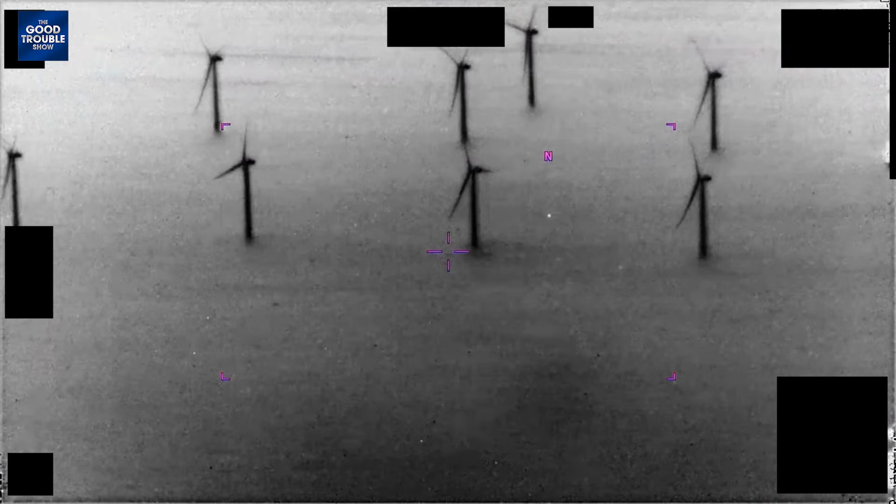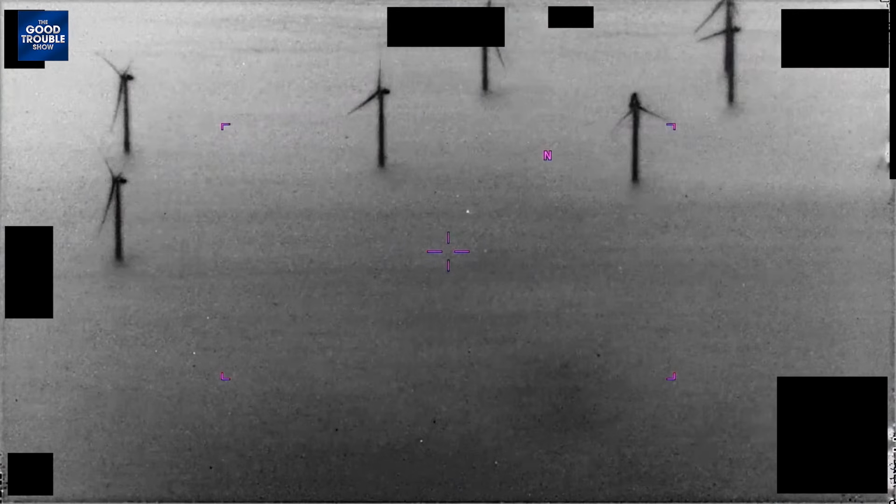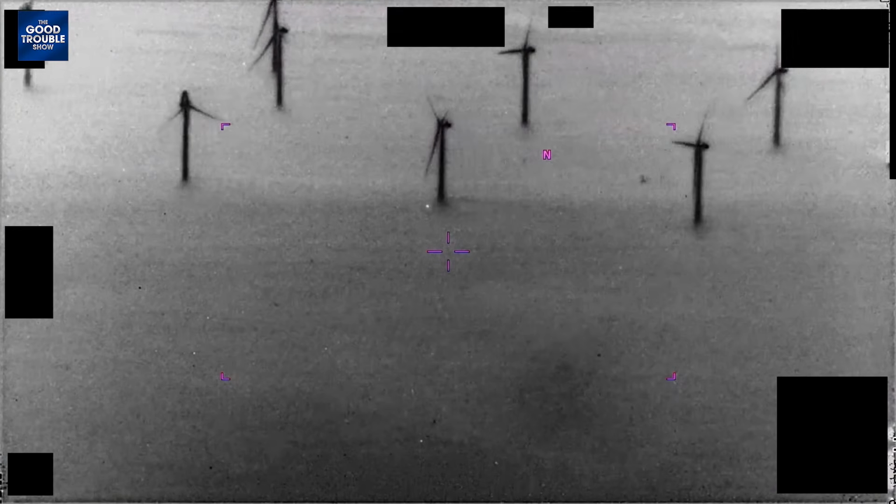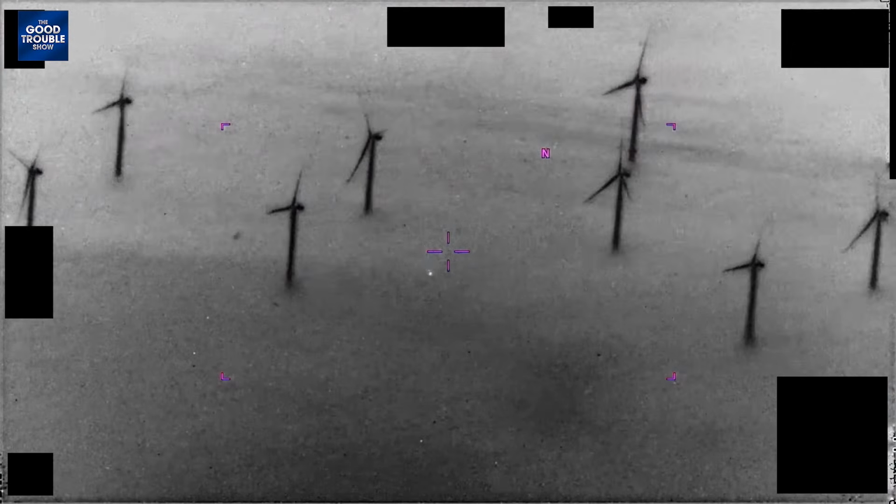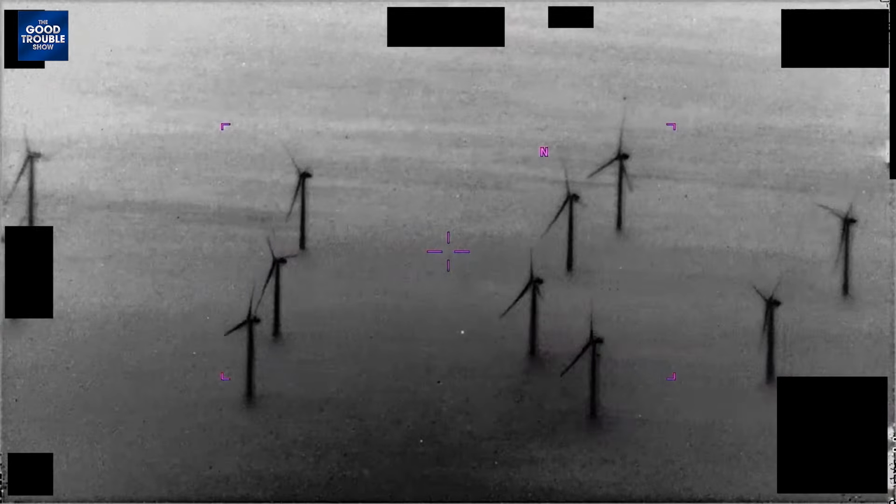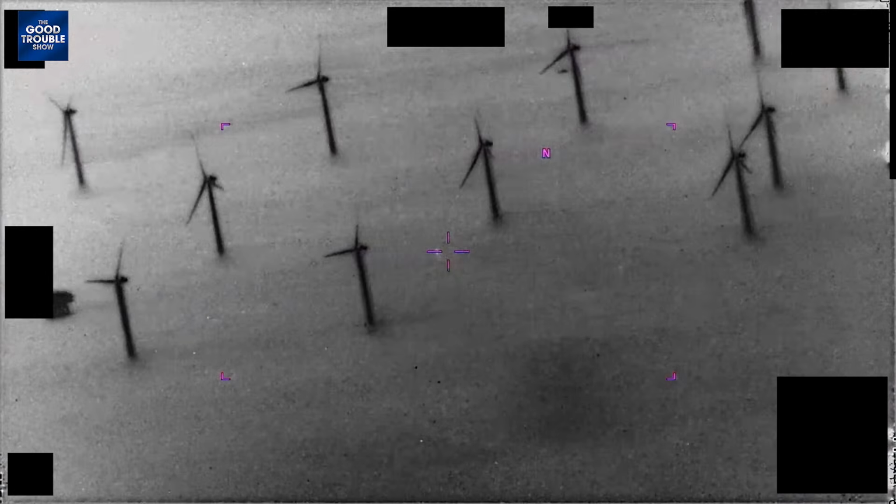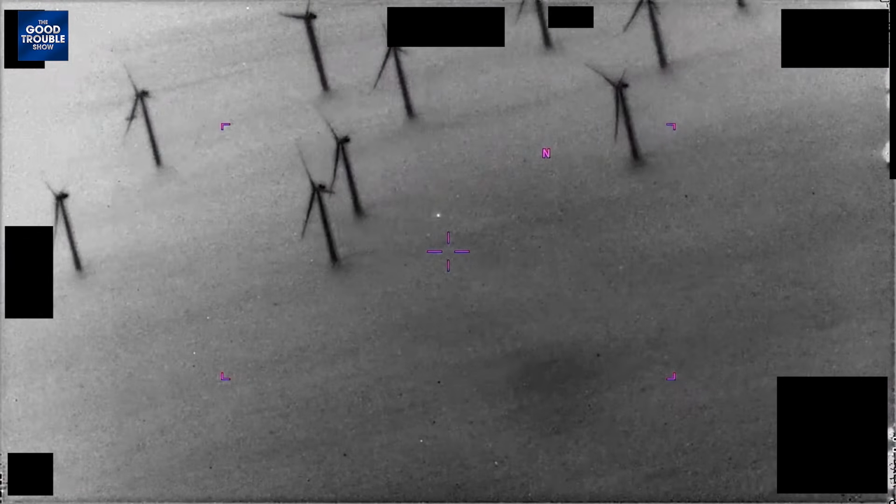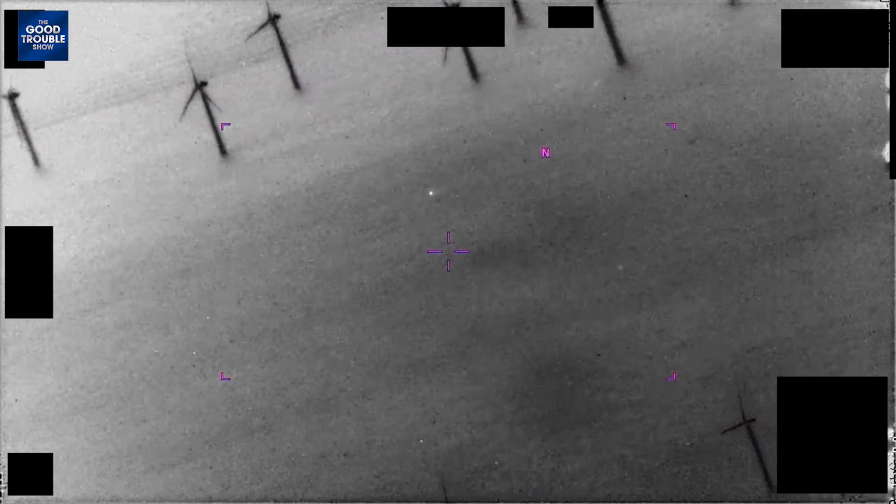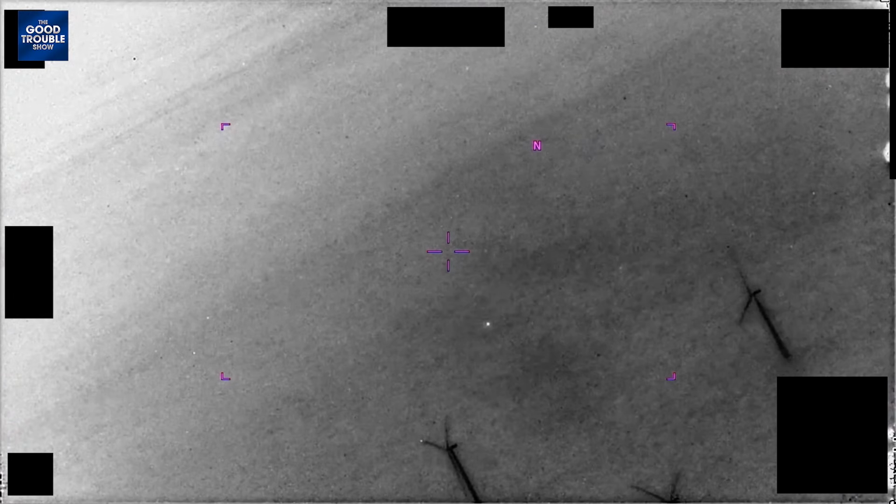I would need to look at more data. Going through the wind farm does look pretty crazy, but I don't see any sudden stops yet. I don't see any sudden acceleration or very quick altitude changes. You know what I want to do here? I think we could rule out that it's a balloon, because it is kind of going all over the place.